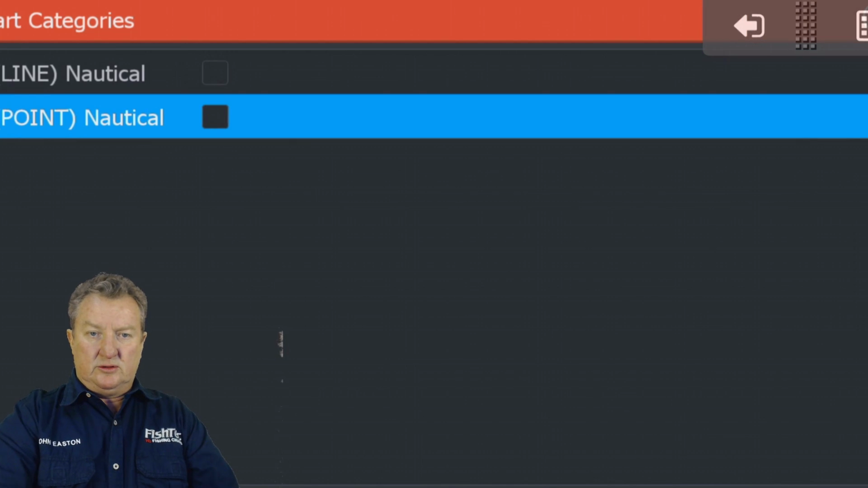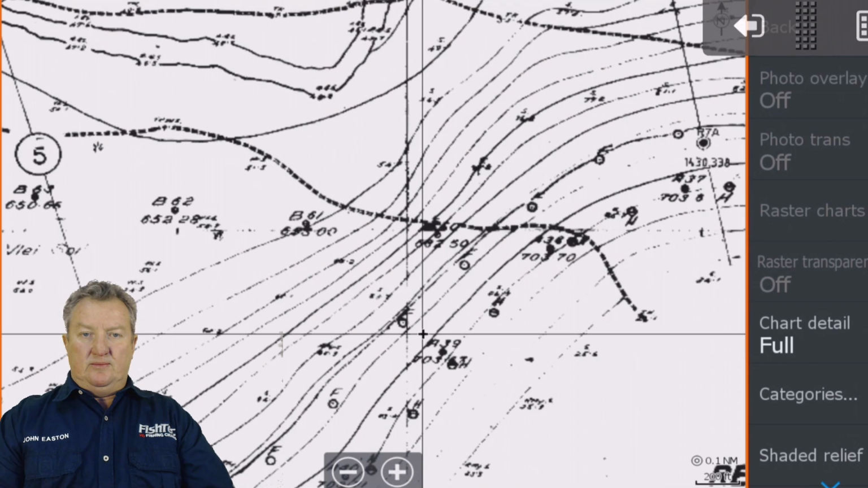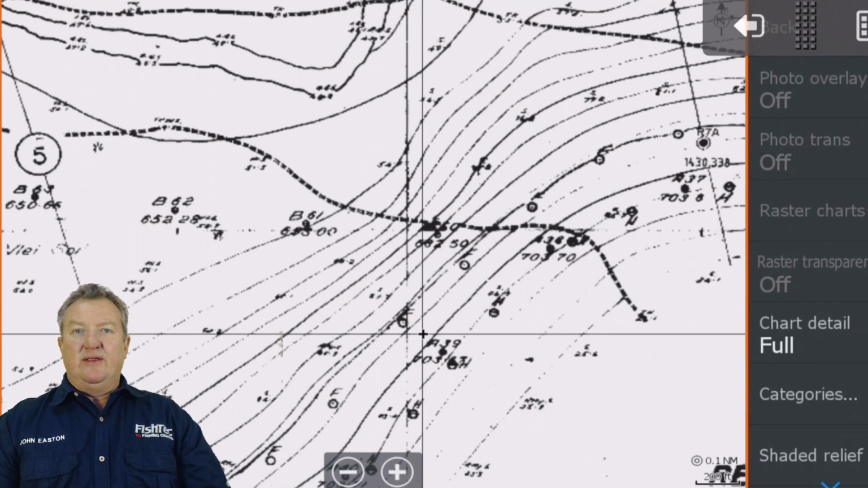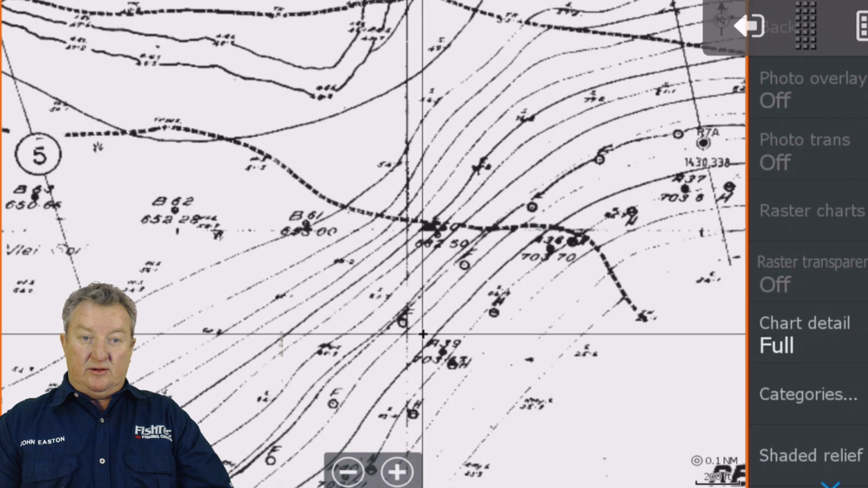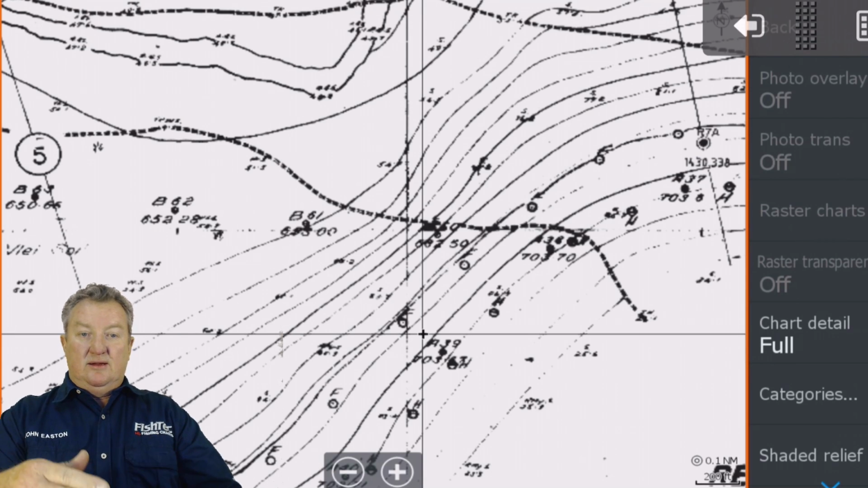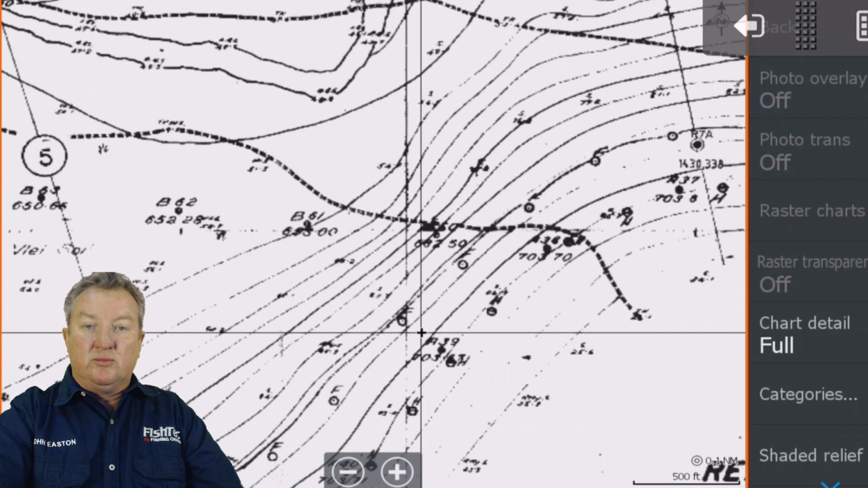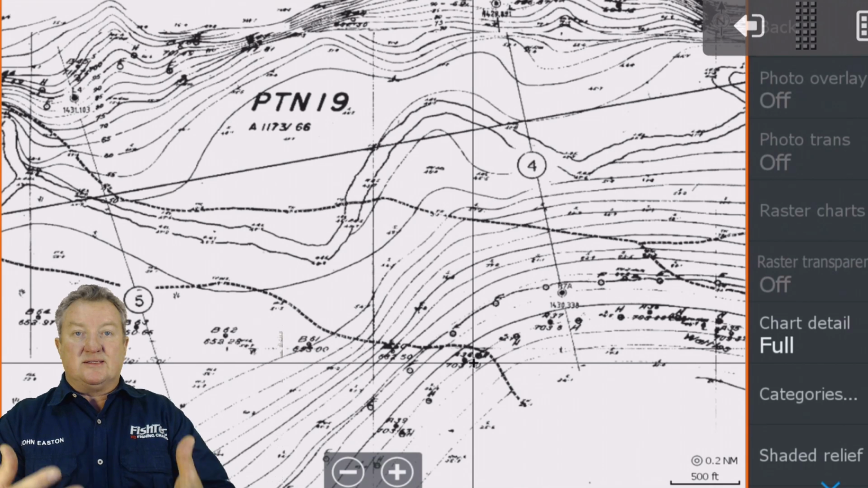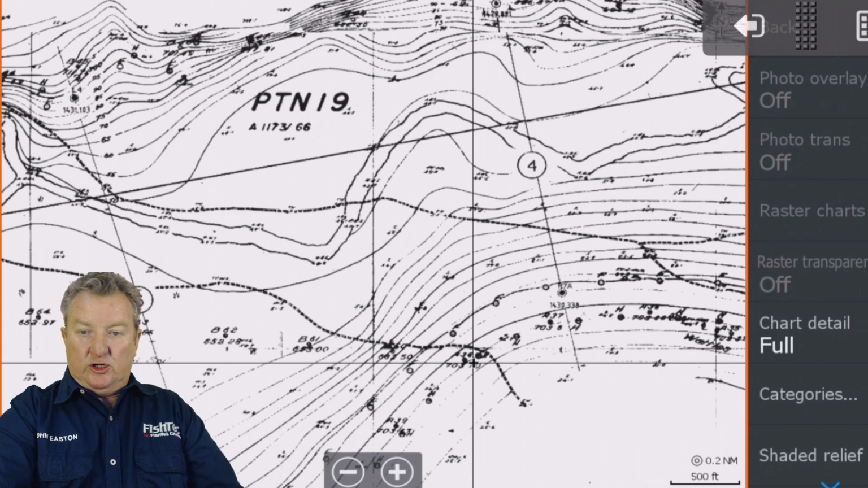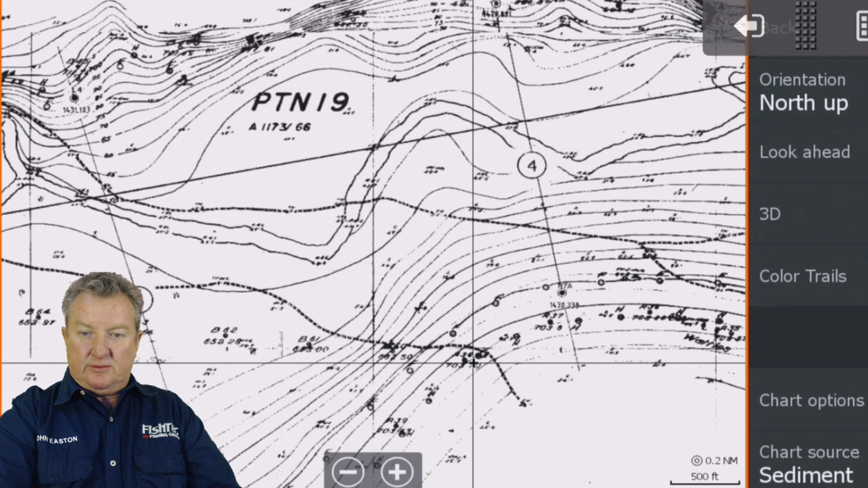We don't want those contours there. If you take this particular area here, I don't believe there's enough information for us to really say that the sediment chart has given us the information that we require as a fisherman. And I'm going to show you why.